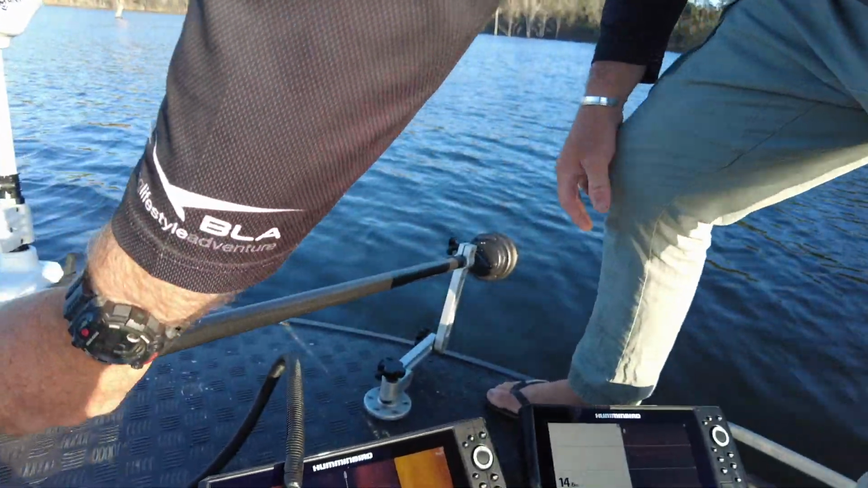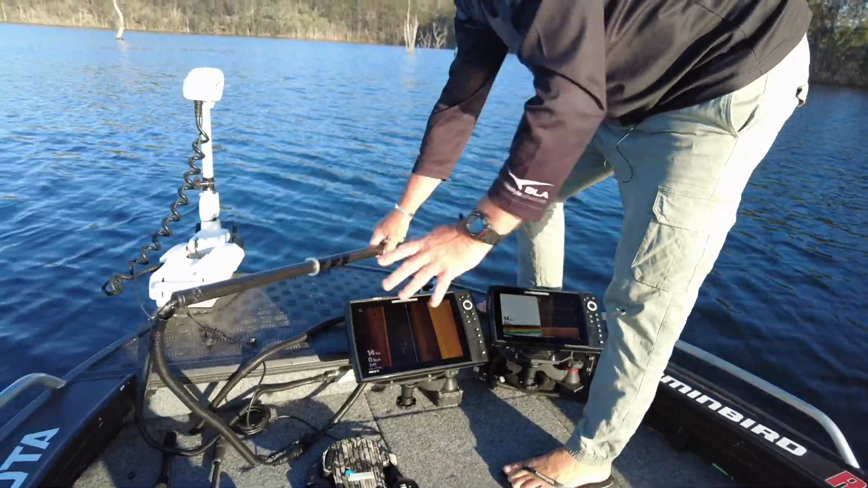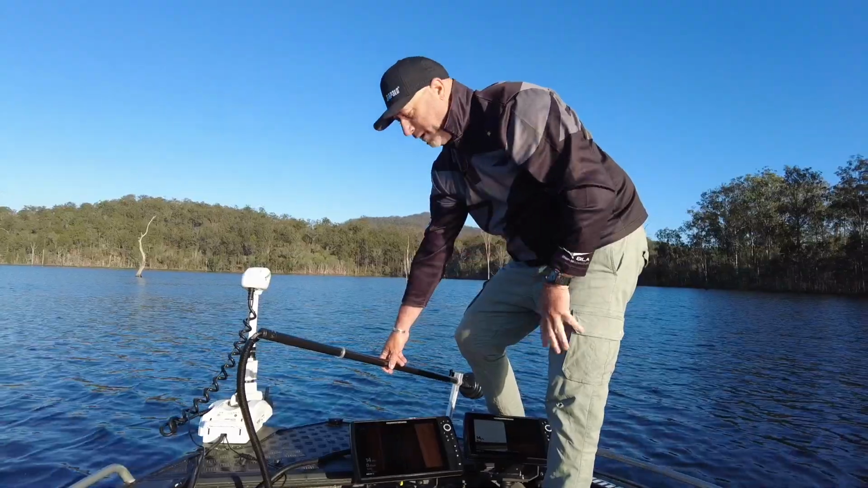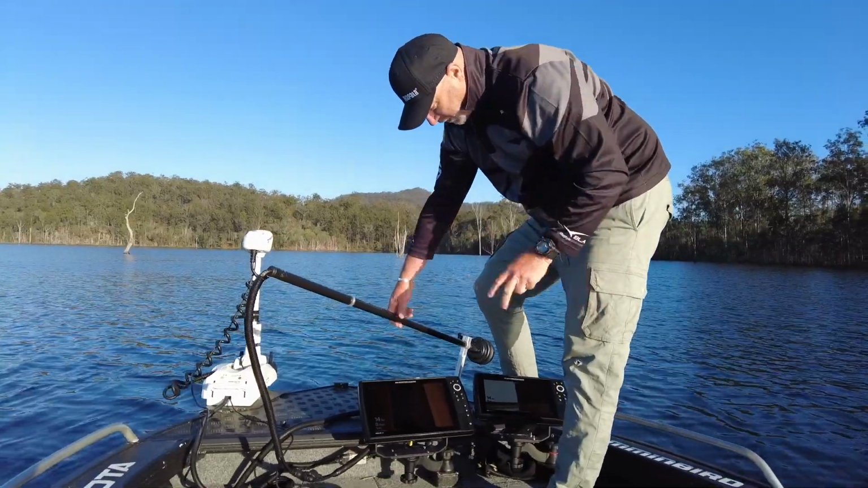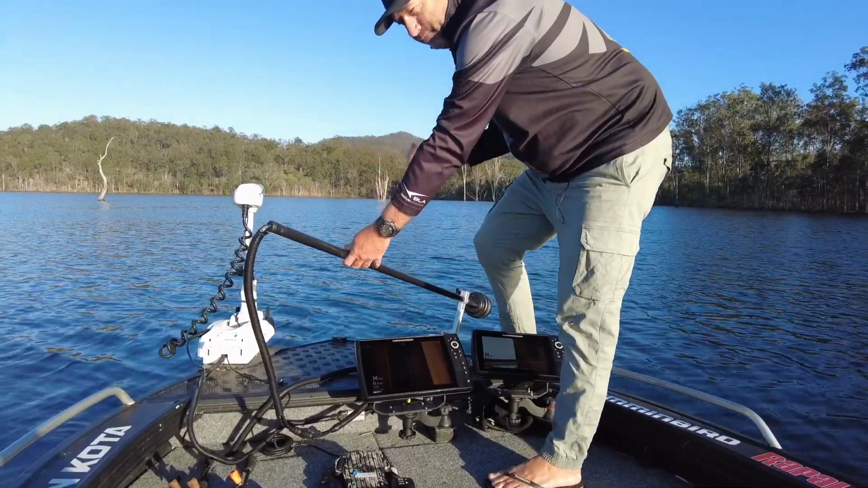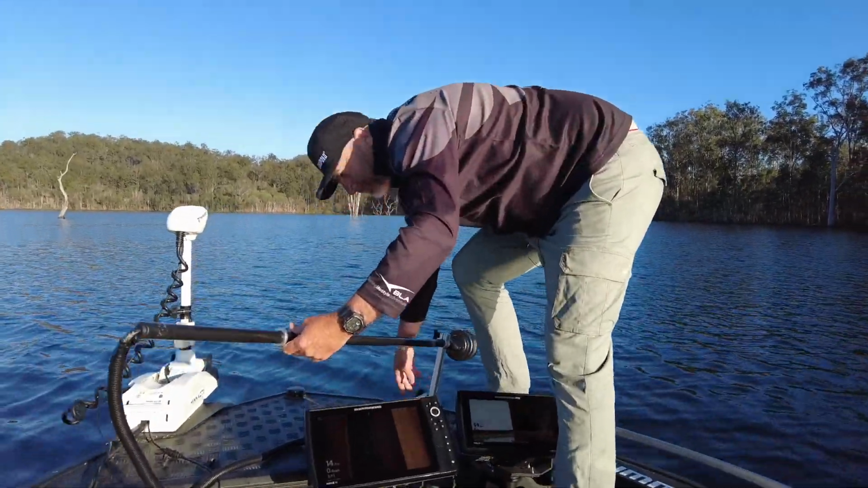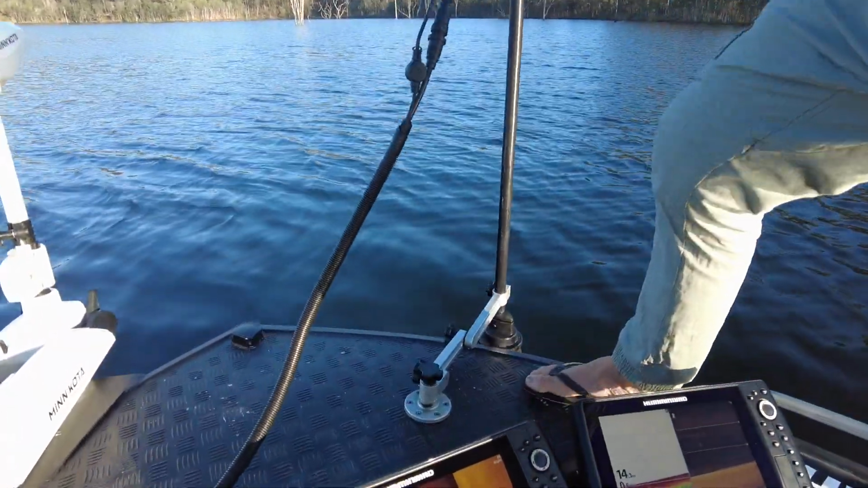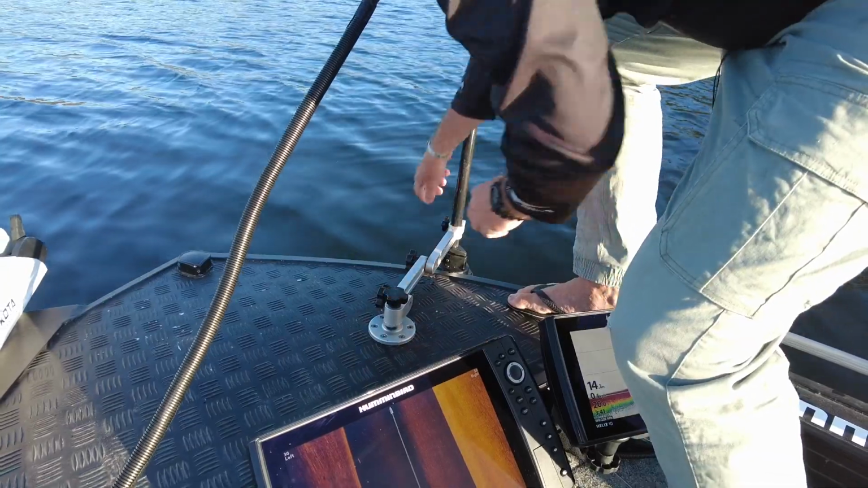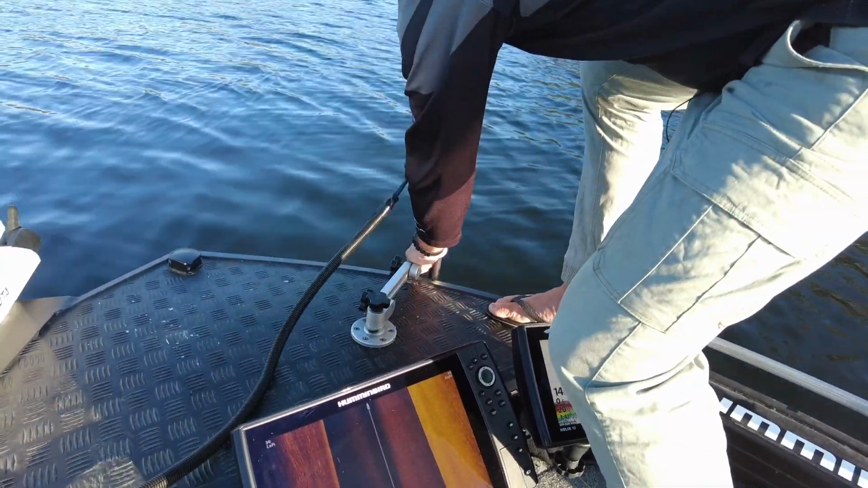So on this little boat here, I've got the universal mount. Because I've got two boats, the universal mount suits me, so I can swap it between the two boats. And it's pretty easy. We've got two brackets here that I've just got to undo and tilt it up and put it straight down in the water. So it's just a matter of undoing this one, lifting it up in the air, tightening that up in the position, and then undoing this one here and dropping the unit down into the water.